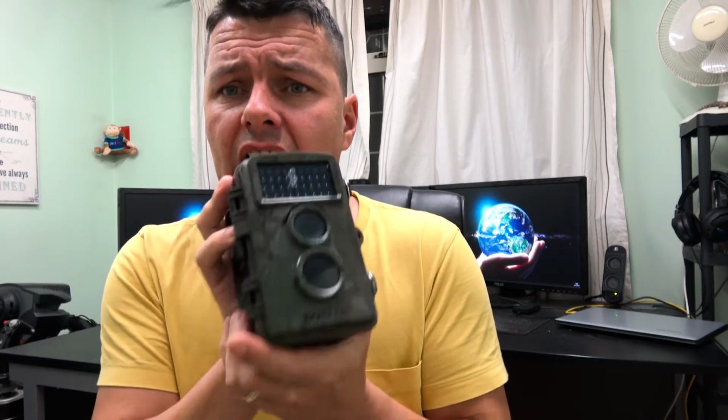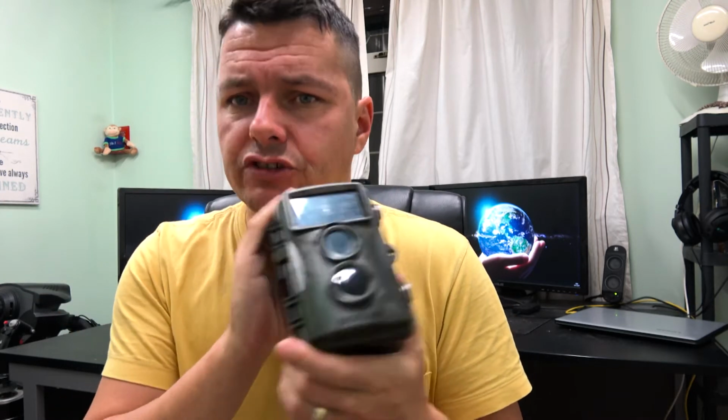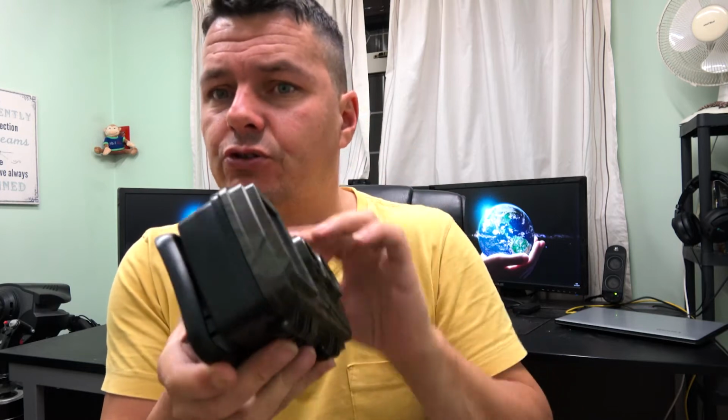Good quality. This thing is splash proof as well, rain proof effectively, so it's got seals around it. Obviously it's electronics in there, so you don't throw it in the river, it probably won't survive, but it will certainly take a hammering outside with the rain and stuff like that and still be okay. So like we said, we've got the IR torch at the top, we've got the camera, and then we've got the PIR sensor.